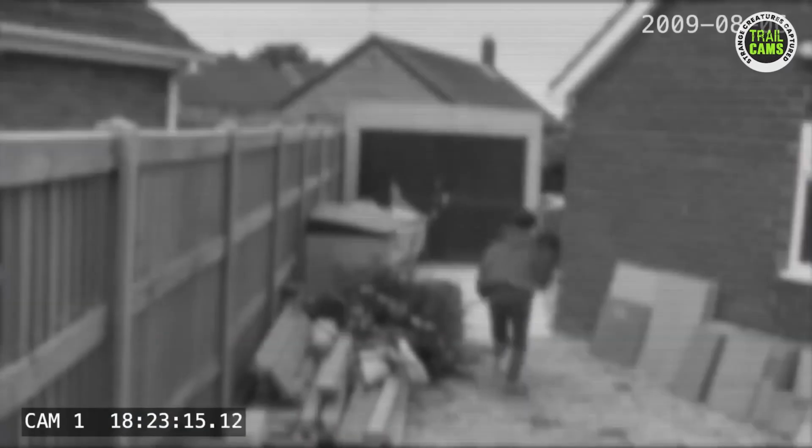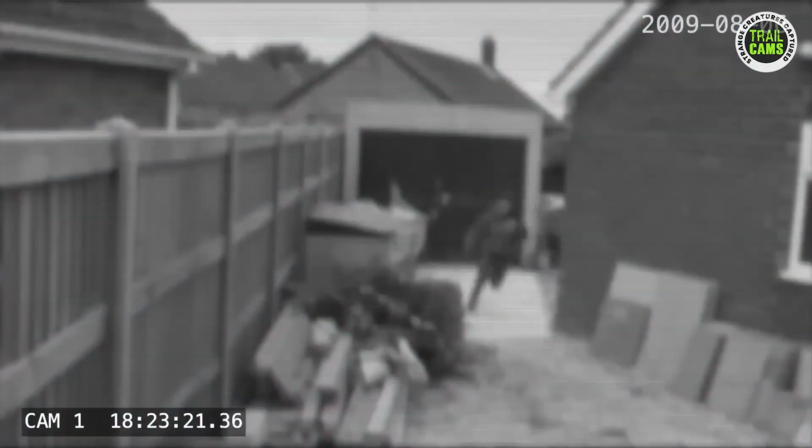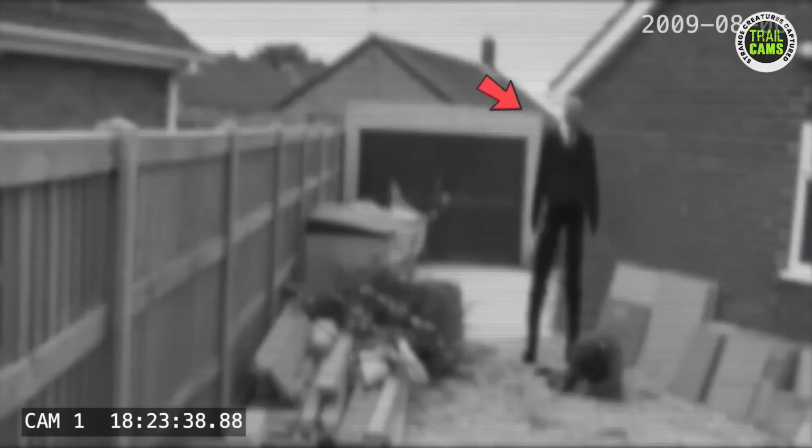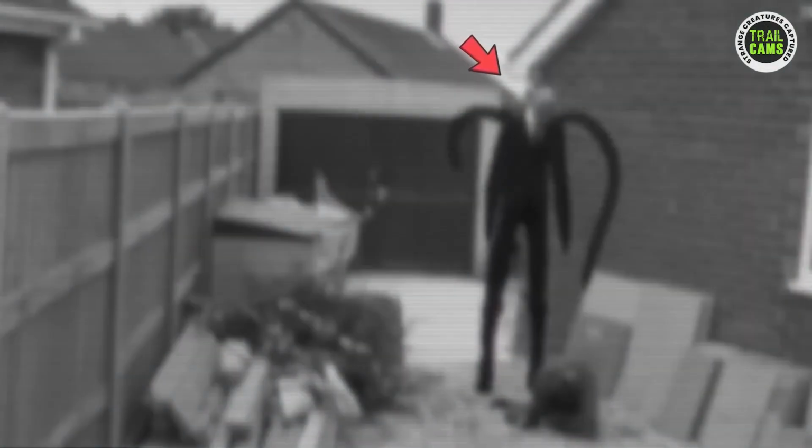At first, the camera caught a dude casually strolling around. He took a tumble like a clumsy oaf, and just when you thought things couldn't get any crazier, a ginormous, slender figure emerged, waving its tentacles around like it was auditioning for a horror movie. Poor guy on the ground had no chance. The camera was either too scared or too lazy to capture what went down next. This bone-chilling footage will leave you trembling in fear.